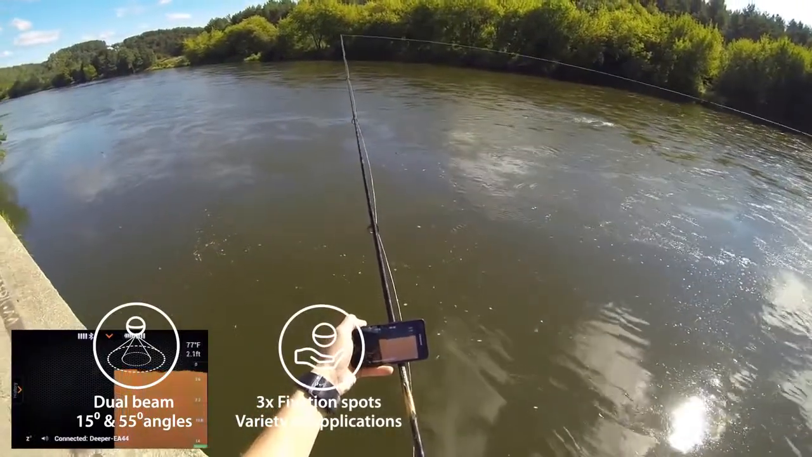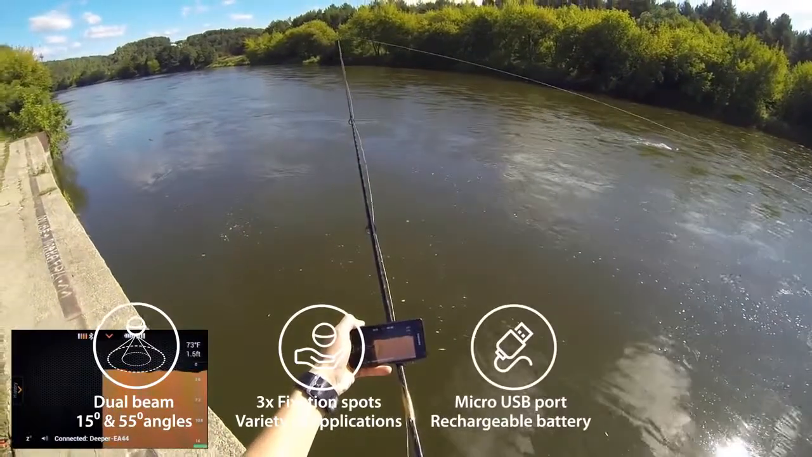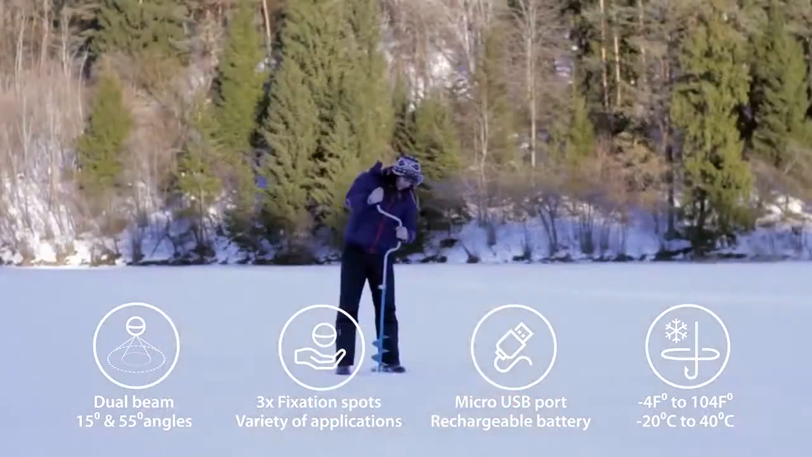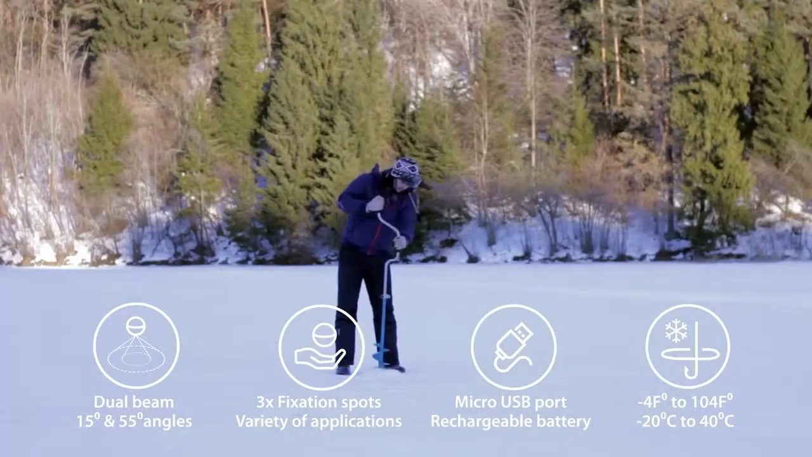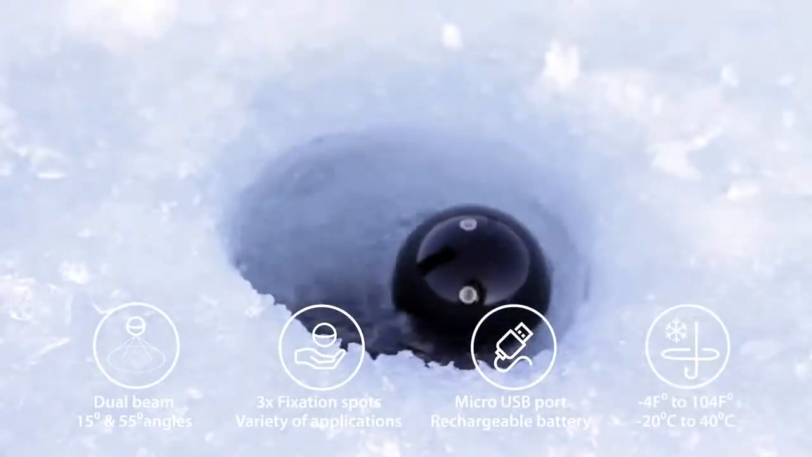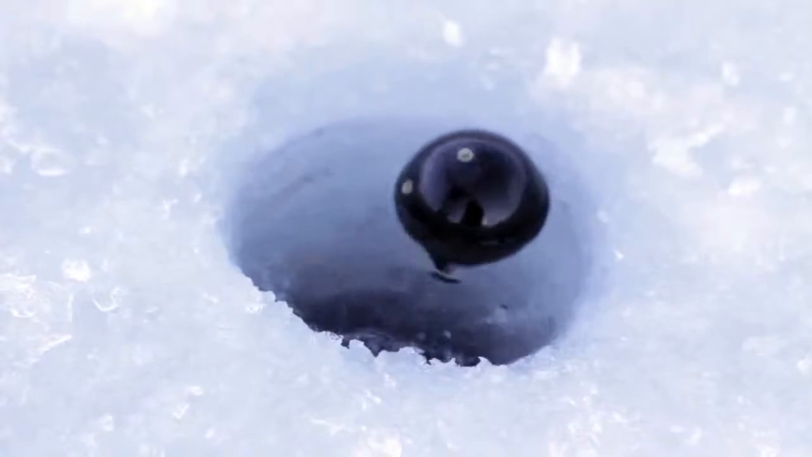Deeper is rechargeable via the universal micro USB port. It's prepared for ice fishing. Deeper's battery and electronic components are covered by a special foam protecting the batteries from temperatures down to 0 degrees Fahrenheit. Deeper is designed and made in Europe.